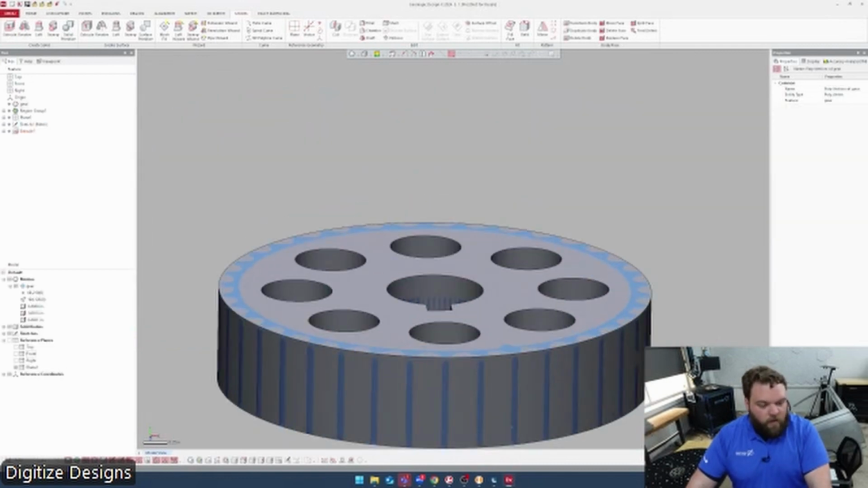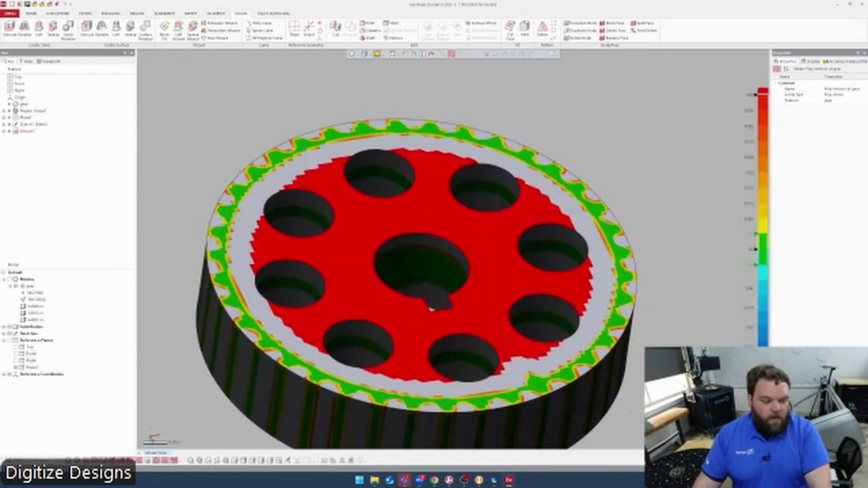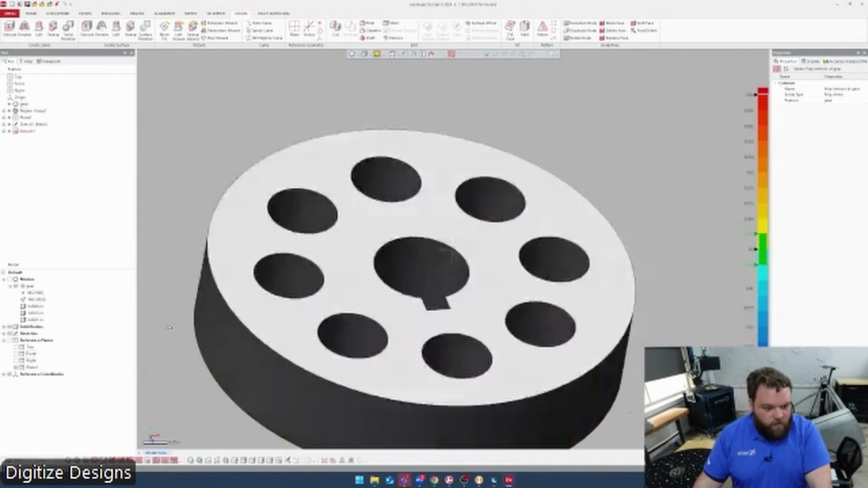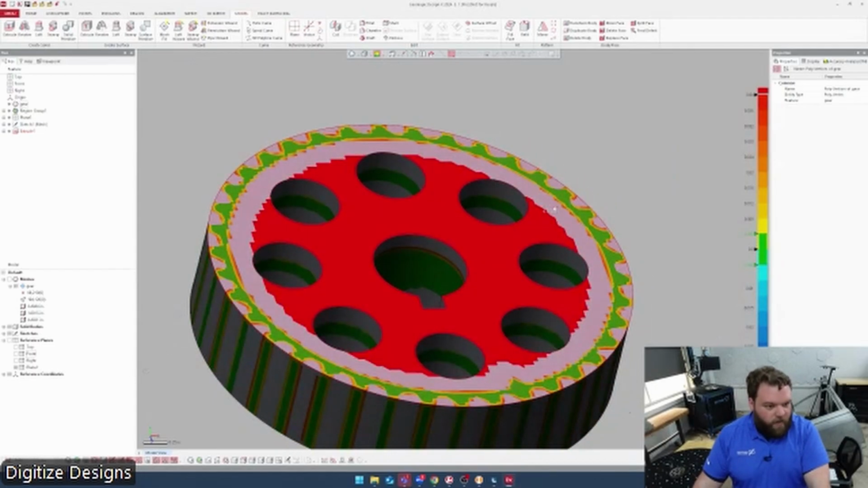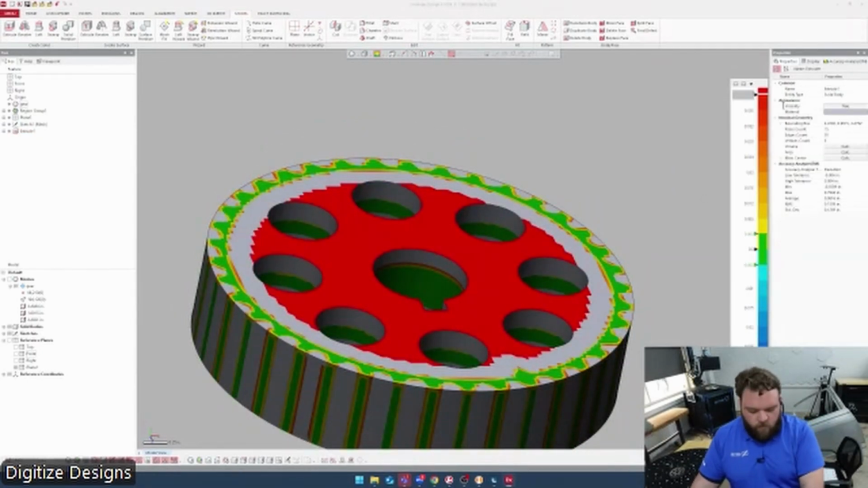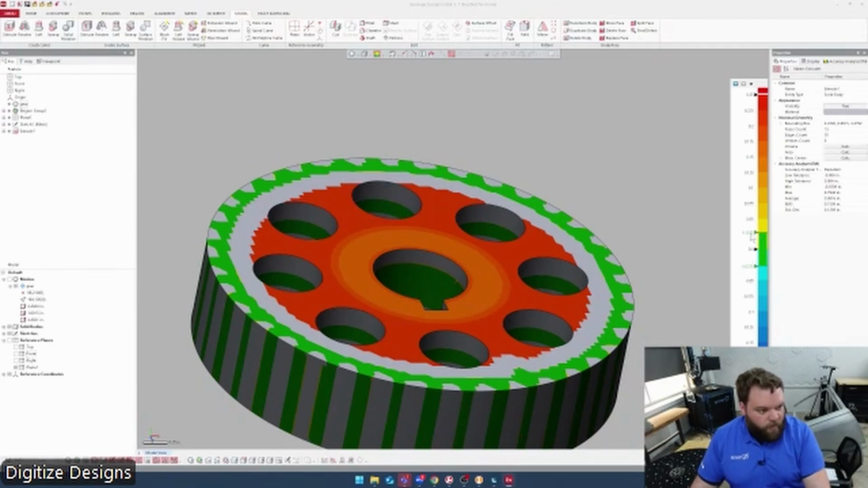And now I can see a color map of how well what I've modeled fits. The only thing that's perfect is where the tips of those teeth are and the top of this. Everything else I need to do something else to, but it's showing me that exactly. Red is a little bit more like a quarter of an inch. Anything green is showing me it's within a certain threshold, 4 thousandths, which sounds pretty reasonable for a gear like this.